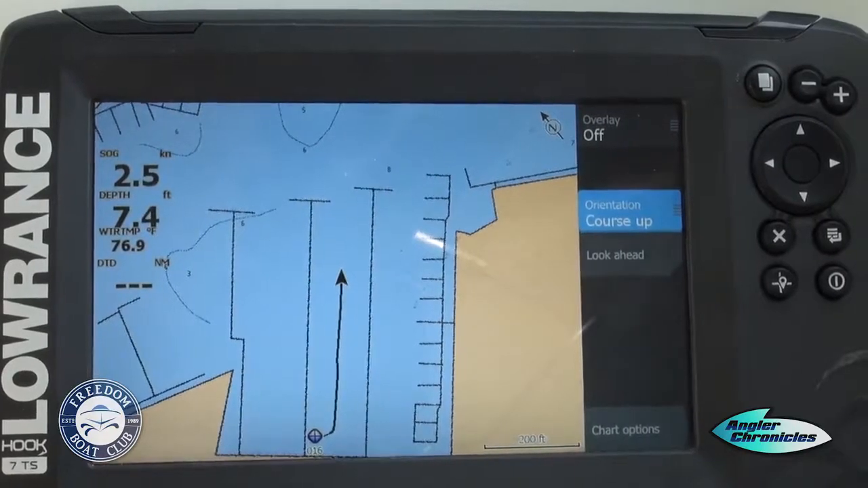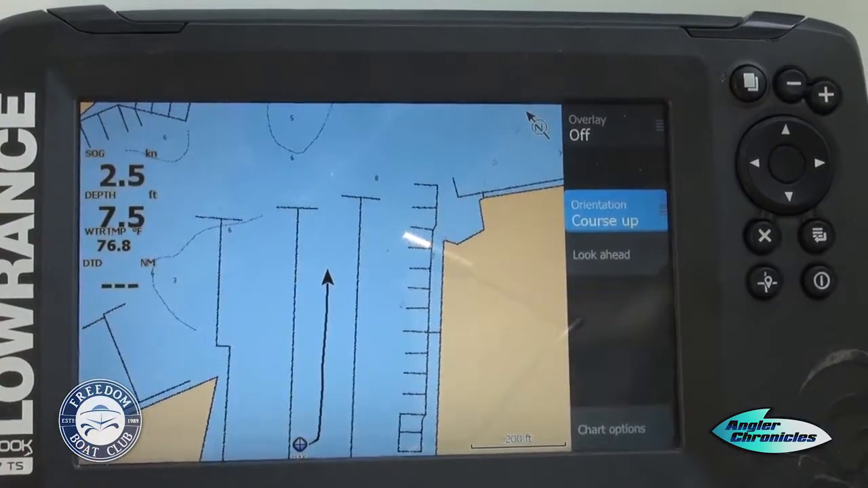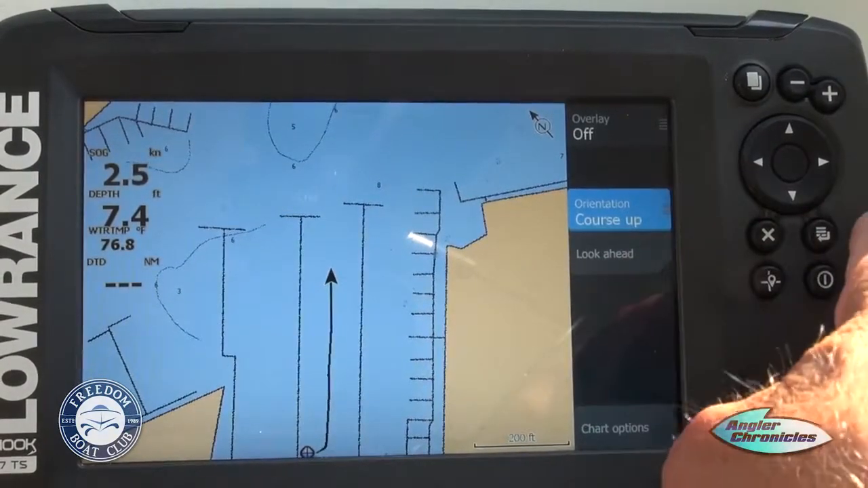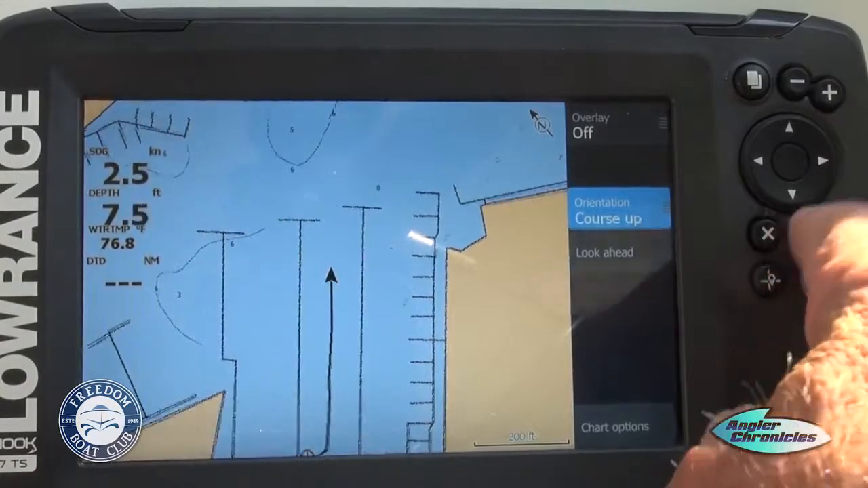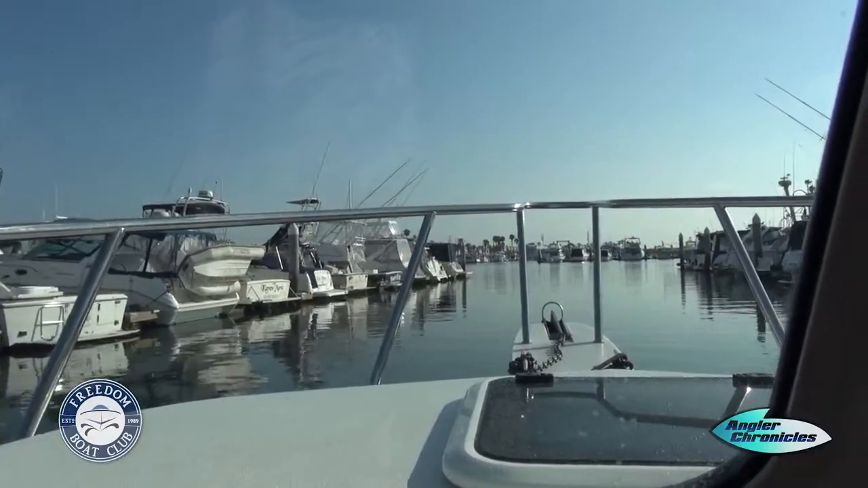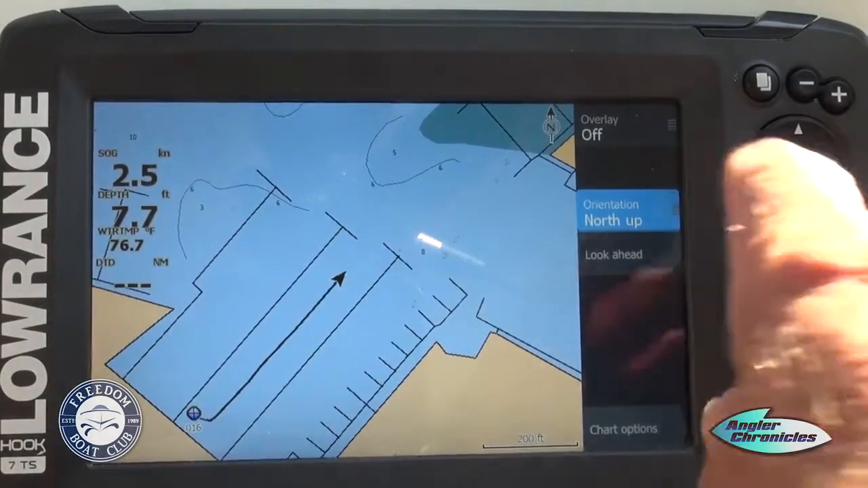Some people like to see their boat going up the screen. Obviously, if we're heading south and we have it in north up, the boat's going to be going down to the bottom of the screen. To change that, highlight that particular spot. Okay, and now we have north up. Notice the boat's going at an angle on the screen, but that's what we have in order to get there.